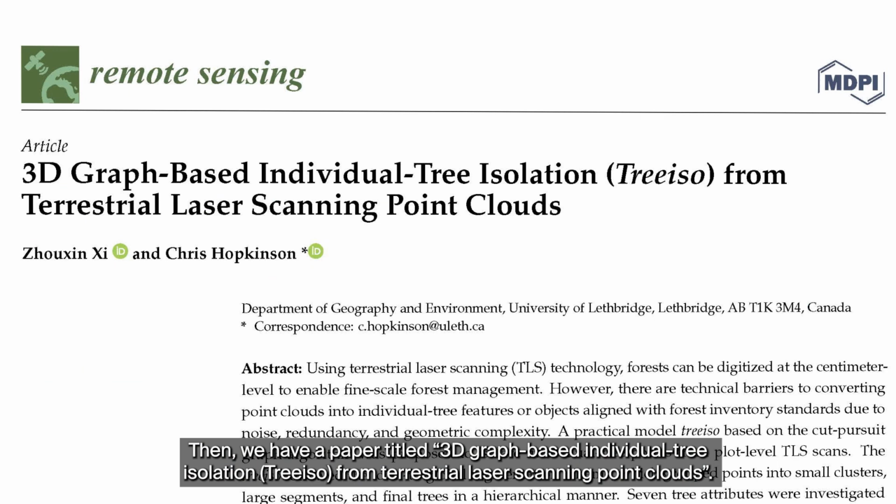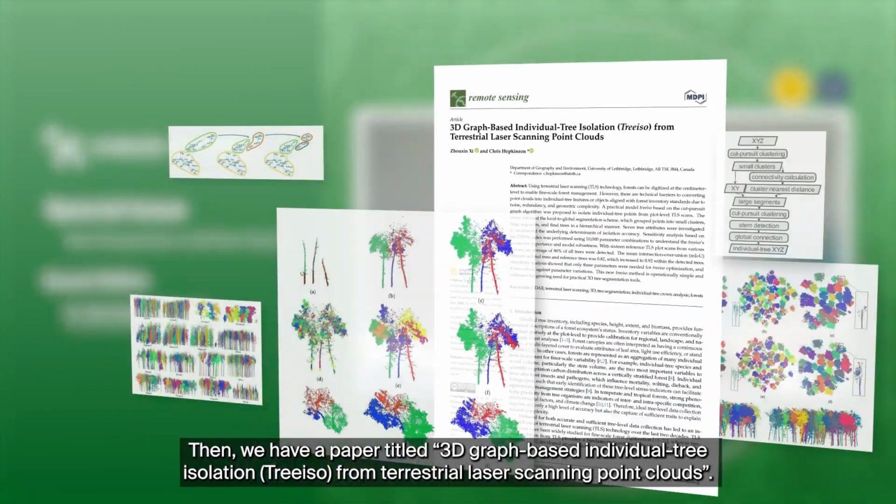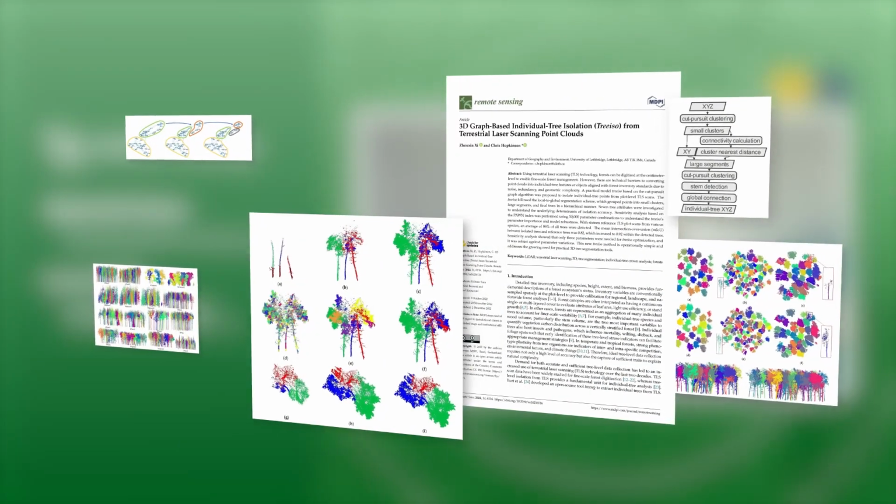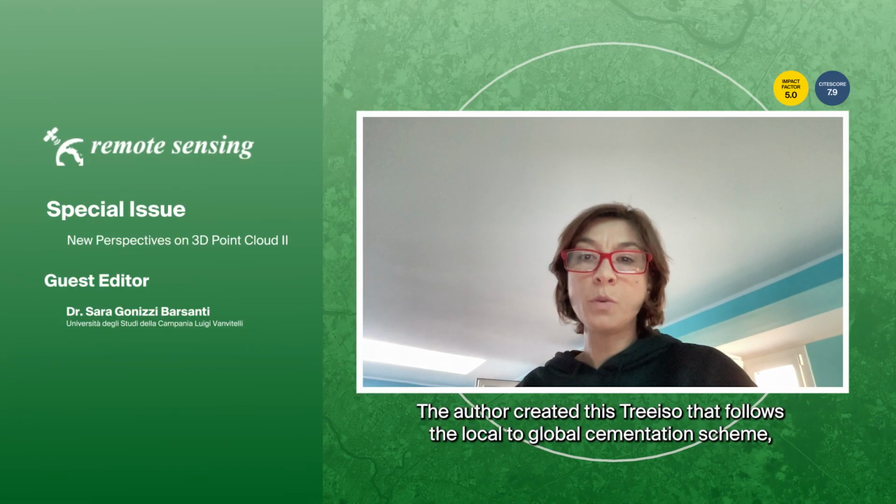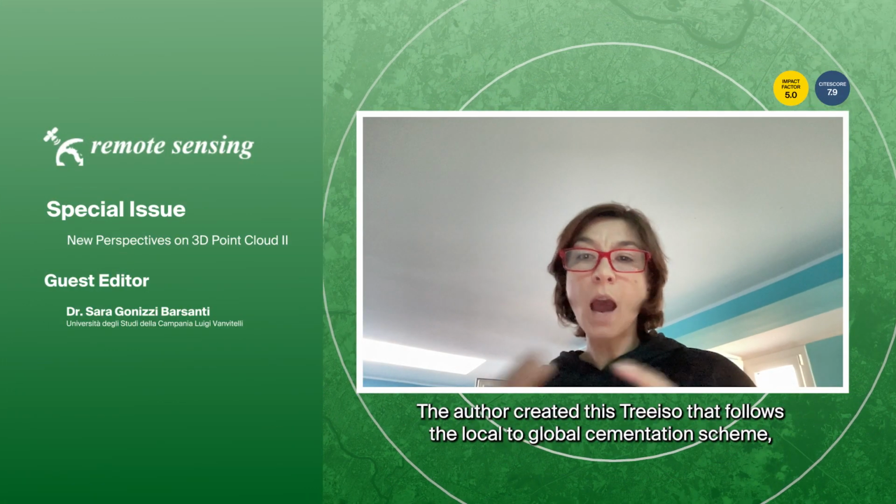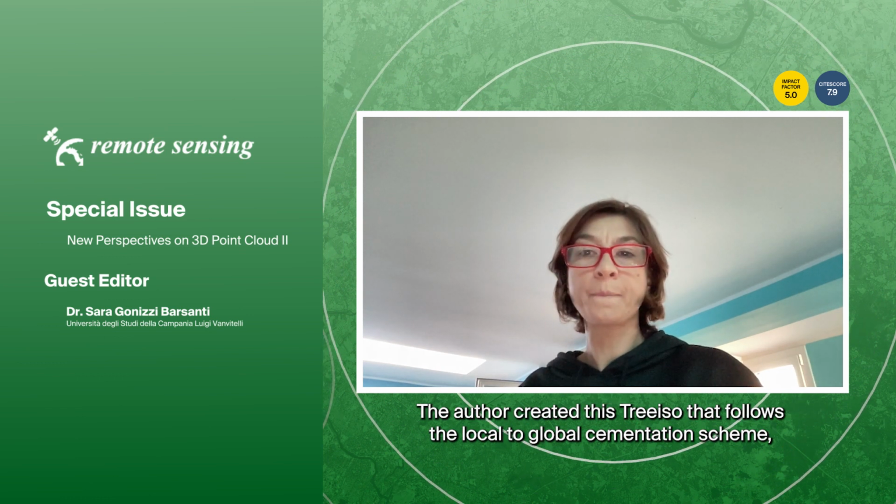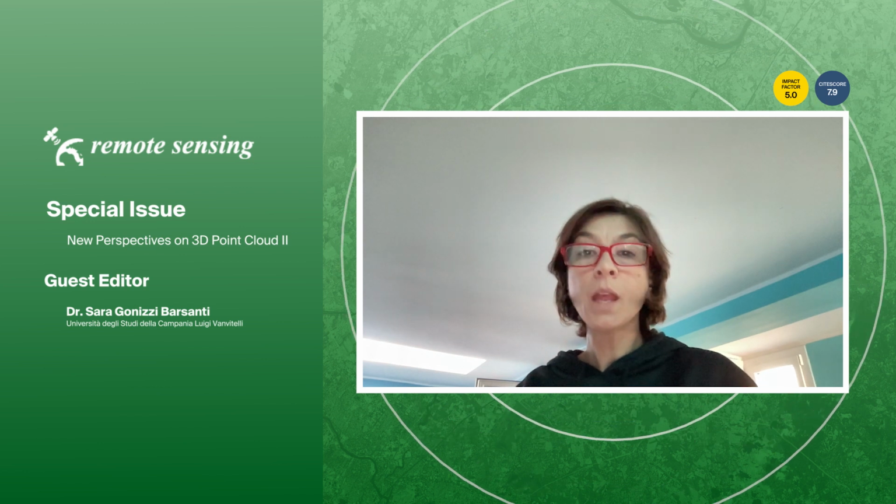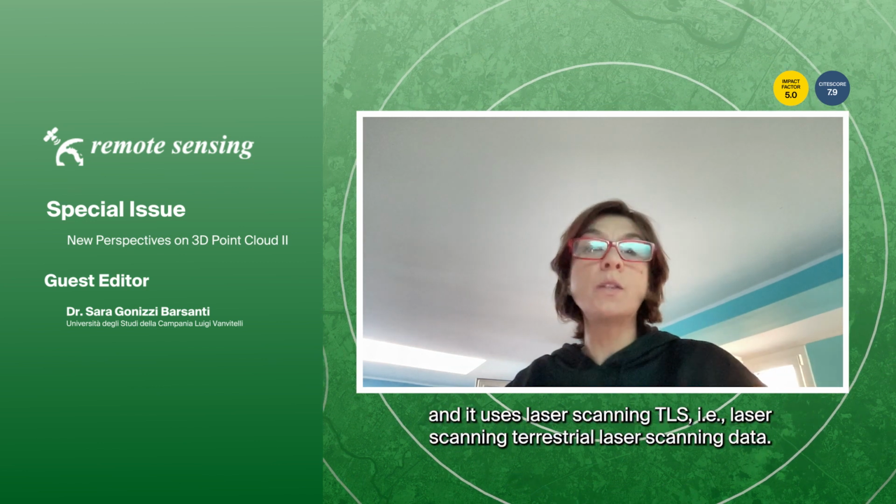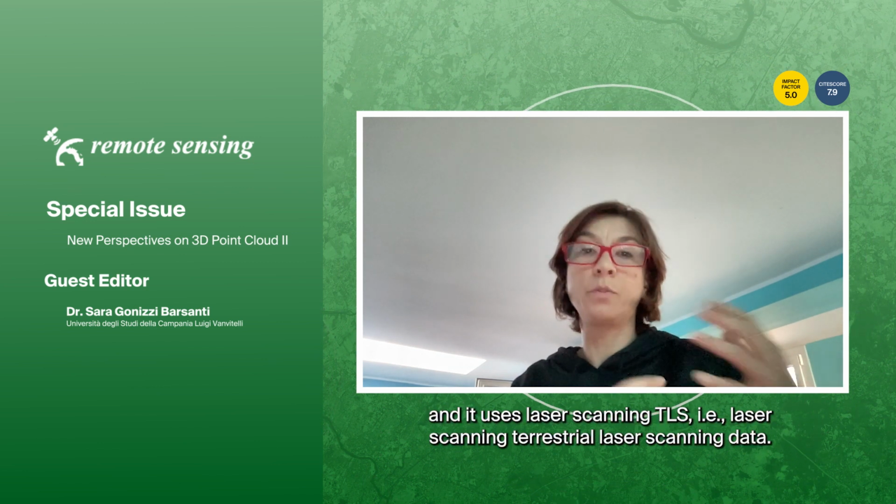Then we have A 3D Graph-Based Individual Tree Isolation, 3ISO, from Terrestrial Laser Scanning Point Clouds. The authors created this 3ISO, which follows the local to global segmentation scheme, and it uses TLS, terrestrial laser scanning data.